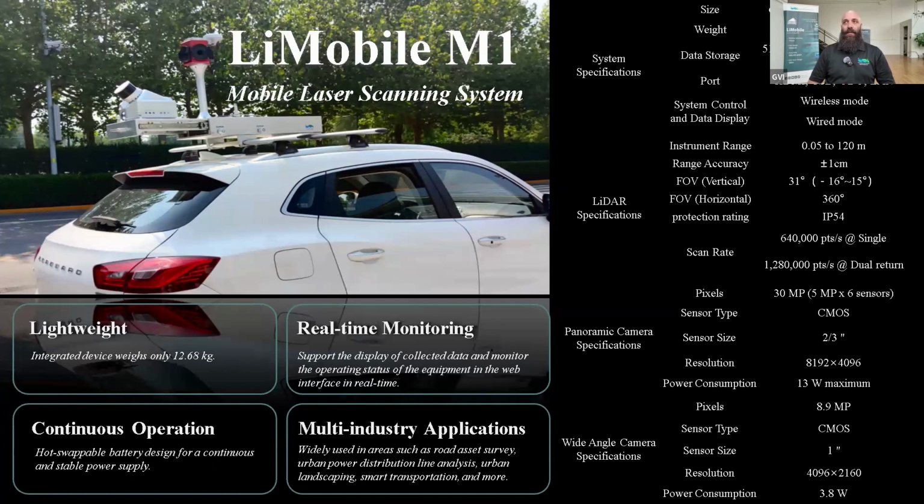It does have an IP rating of 54, allows for double return up to 1.2 million points per second. And when coupled with the Ladybug Plus, you're getting a 30 megapixel, 5 megapixel times 6 cameras, CMOS, high quality at 8100 resolution. So the design is very specifically driven towards HD mapping and street mapping.